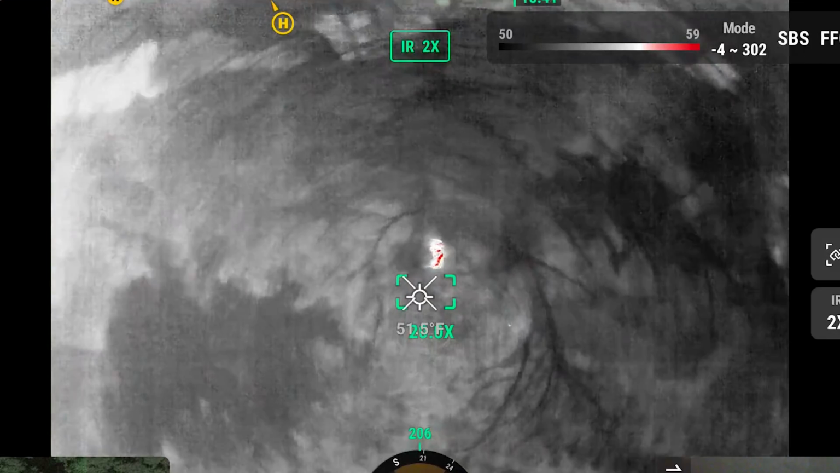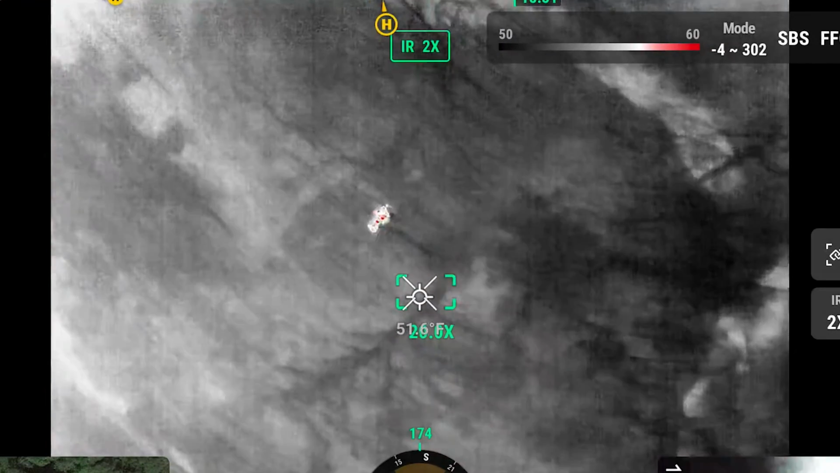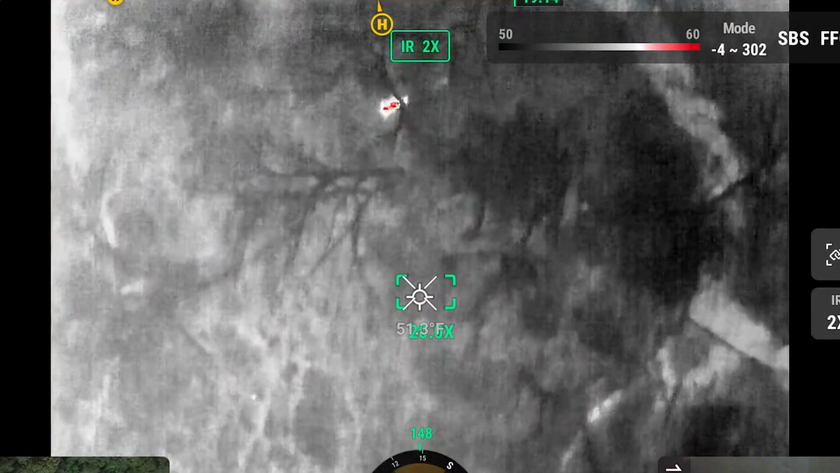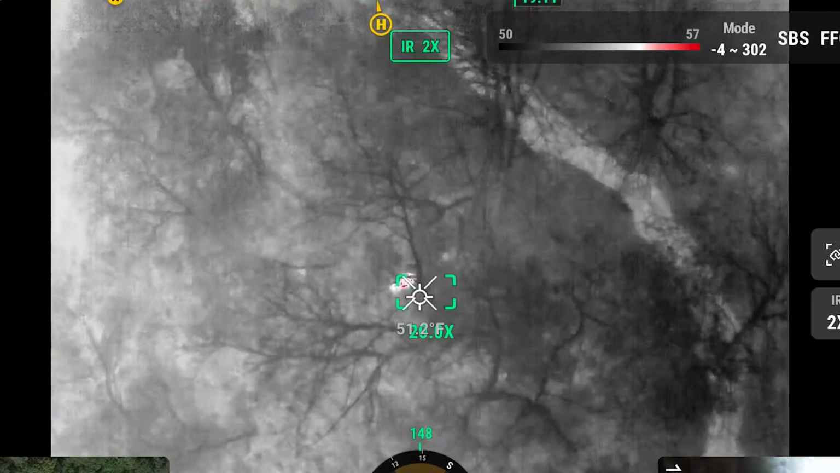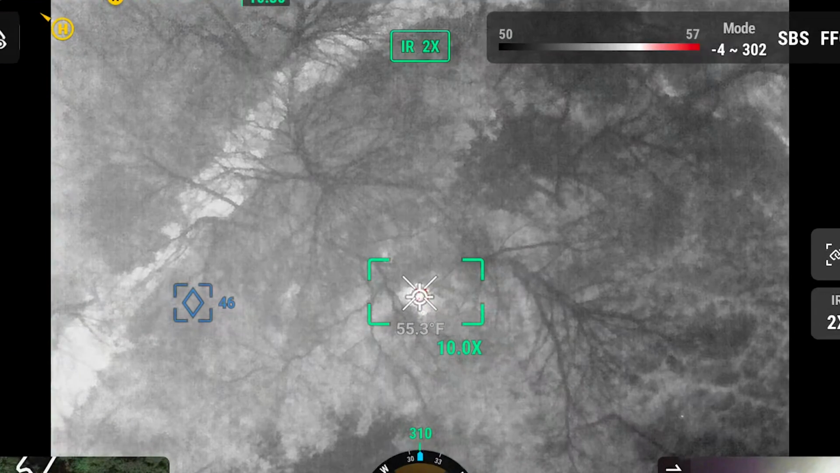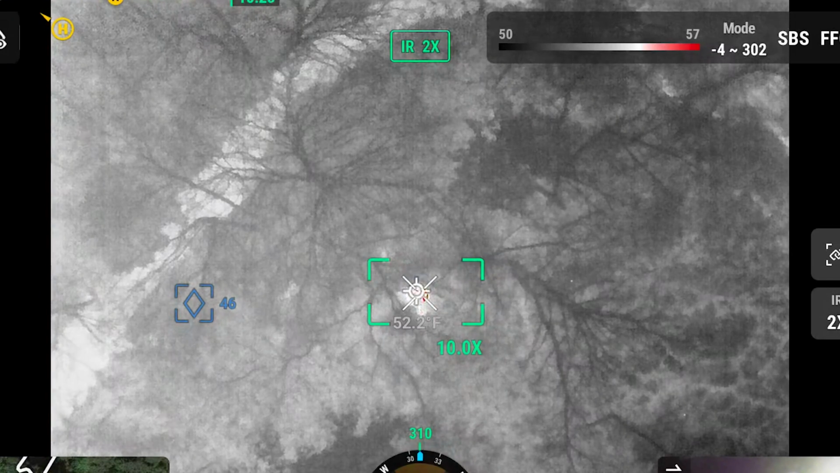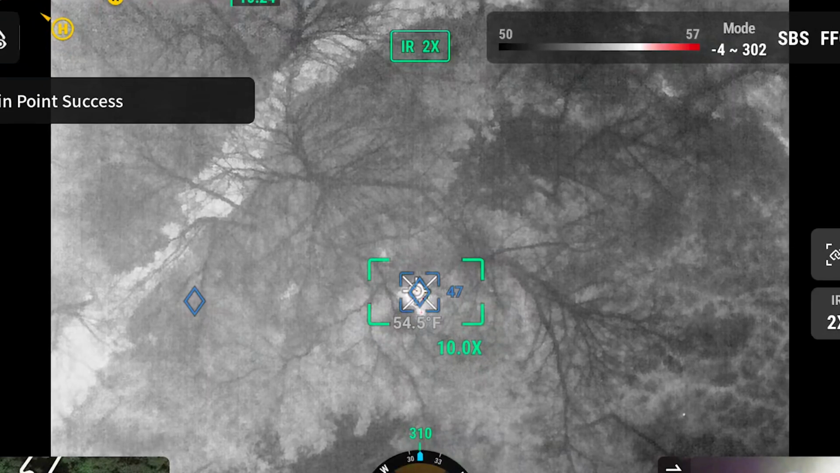Man, this looks like a flat deer to me. The way these thermals are shaped, this looks like a dead deer to me. It's up to you guys, whatever you want to do. You could drop a pin on this. I don't think I want to keep searching tonight just with the issues with my spotlight, but we could drop a pin on here. I'm pretty sure this is a flat deer.